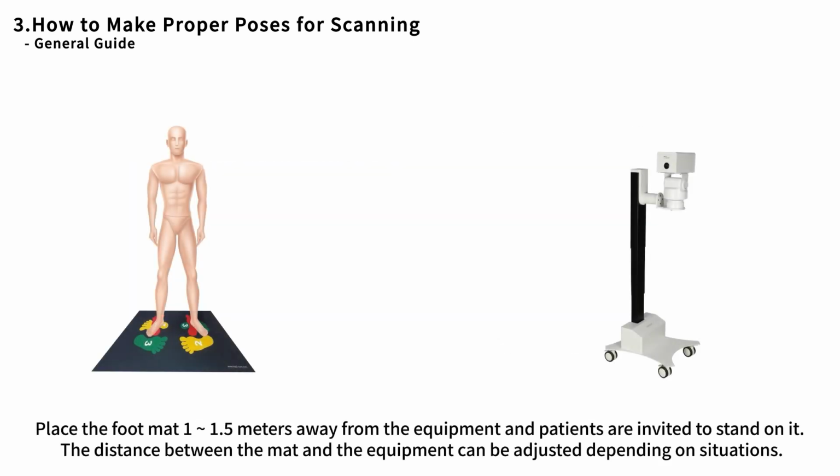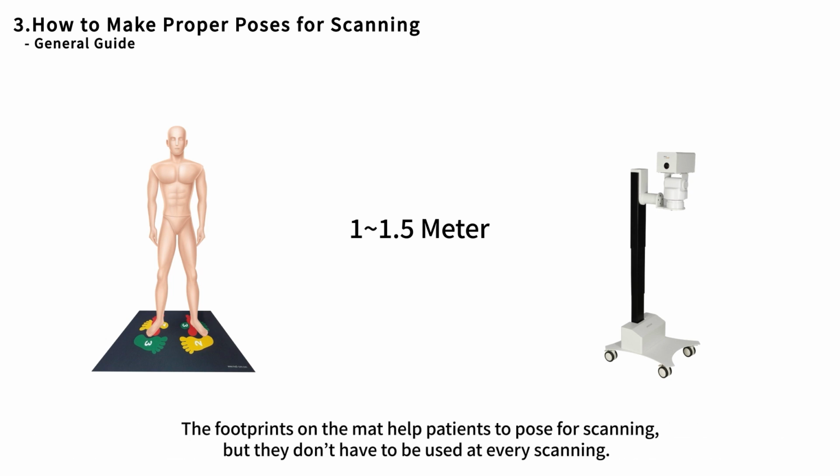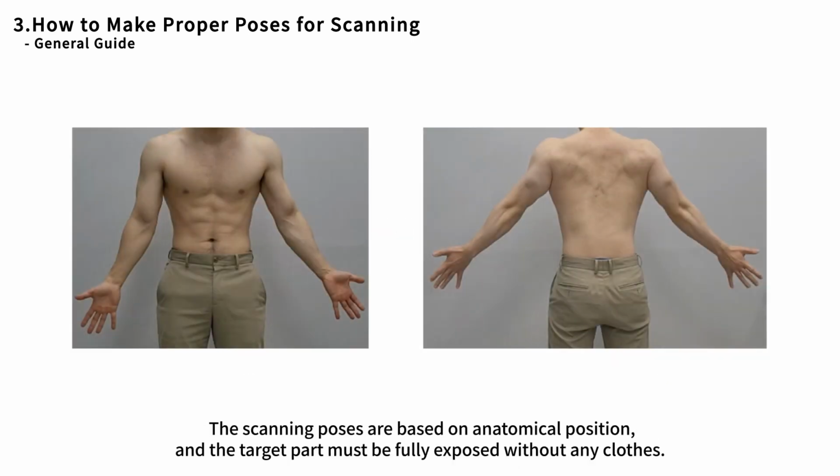Place the foot mat 1 to 1.5 meters away from the equipment, and patients are invited to stand on it. The distance between the mat and the equipment can be adjusted depending on the situation. The footprints on the mat help patients to pose for scanning, but they don't have to be used at every scanning. The scanning poses are based on anatomical position, and the target part must be fully exposed without any clothes.